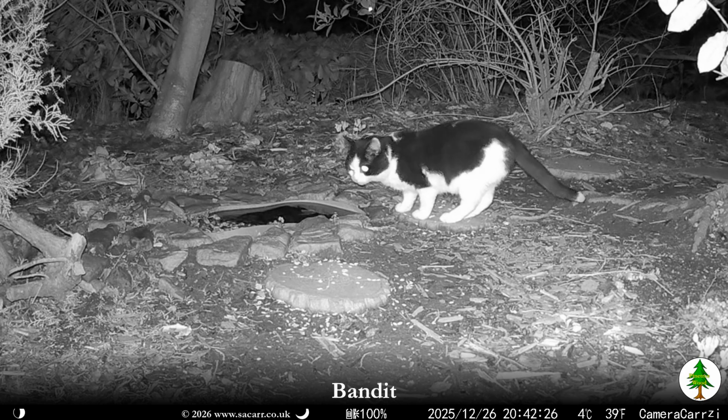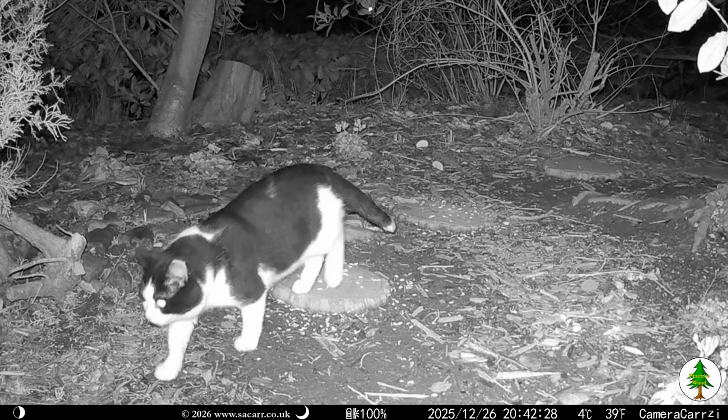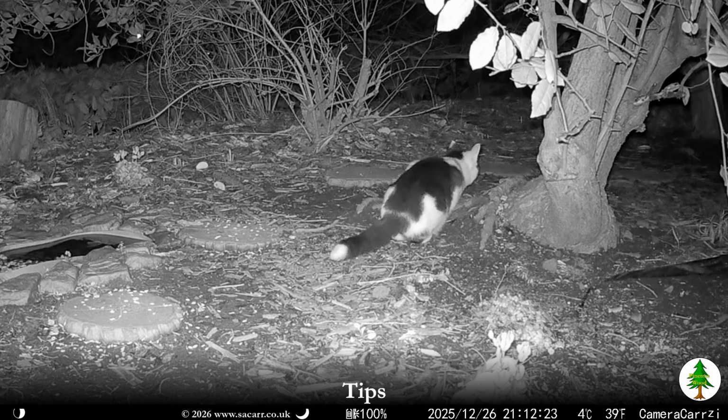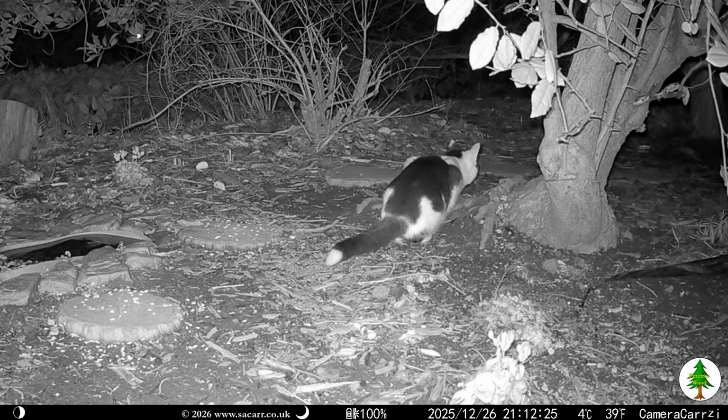At 8:42, Bandit came to the pond, had a brief sniff and moved on down the wood. Half an hour later, Tips, the second black and white cat, headed the other way, appearing to be stalking something. He was looking in the direction of the hole in the woodland floor, so perhaps he was on a mouse hunt. Tips was the last capture of the 26th.